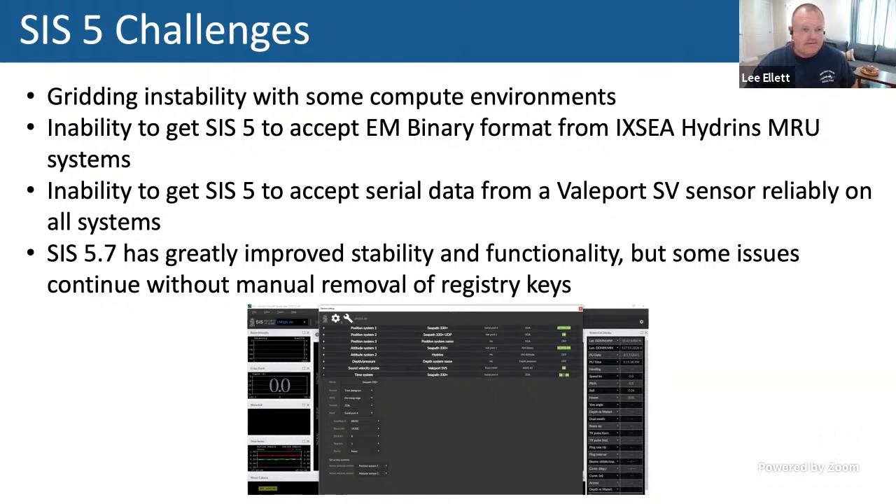And we've been unable to get SIS5 to reliably accept our Veilport SV sensor. It works with the M124, but not with the 712. We're working to resolve that this port period on Sally Ride.